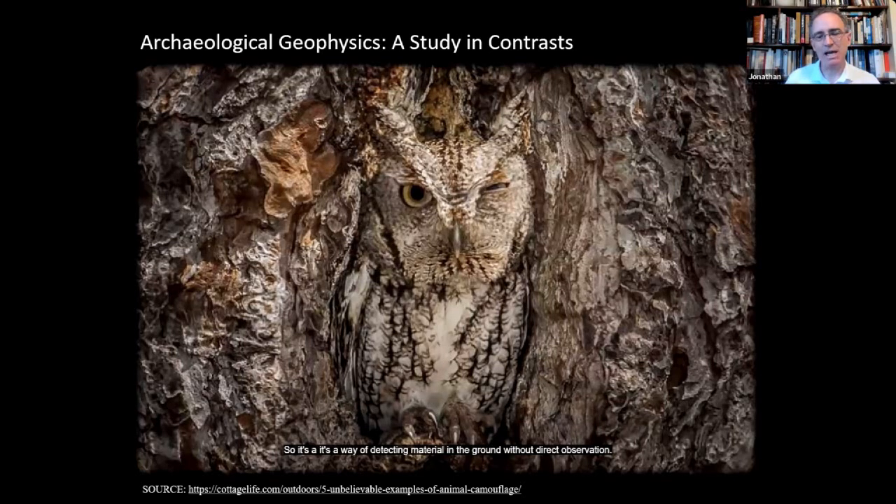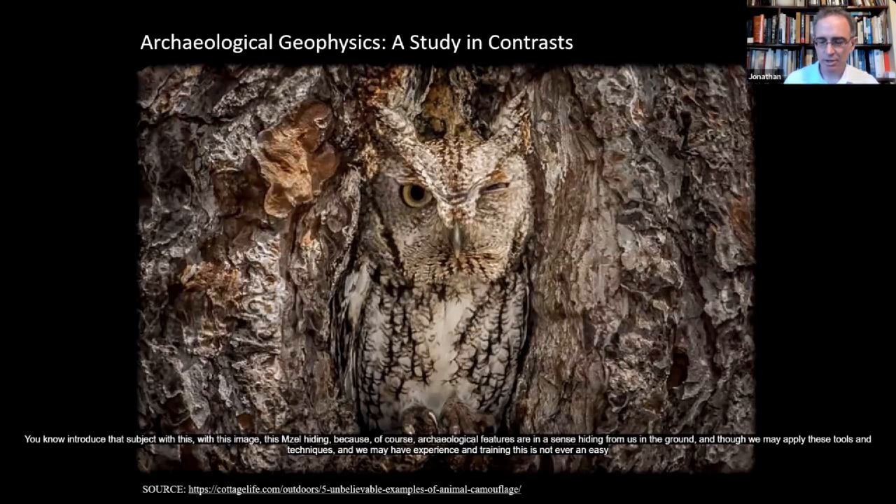So it's a way of detecting material in the ground without direct observation. In other words, it's a non-destructive technique. It's a way of scanning, not altering anything, but obtaining information. And I like to introduce that subject with this image of this owl hiding, because of course archaeological features are in a sense hiding from us in the ground.